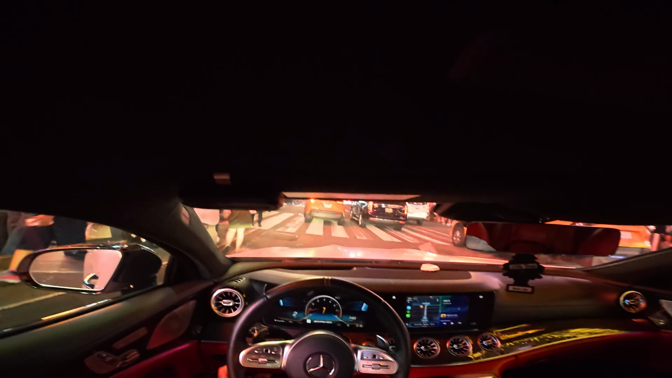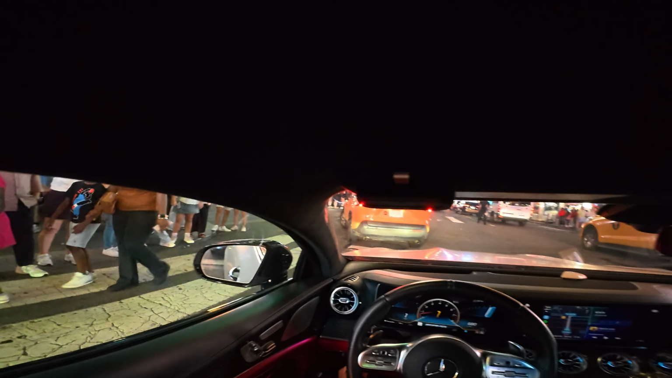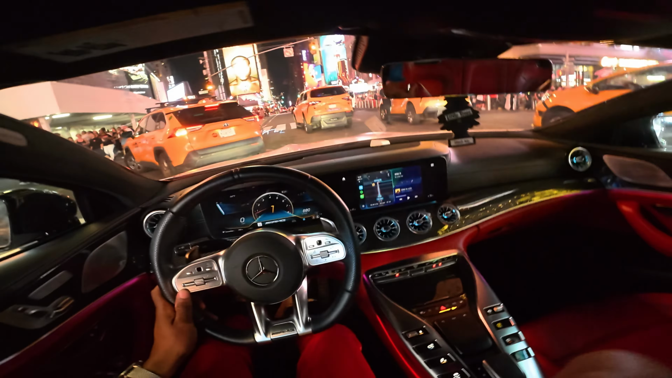Oh my goodness, this scares the crap out of me. Oh my, and they're not driving real slow, they're driving fast, and it's merely inches. If I make any type of move, we're going to be touching each other.